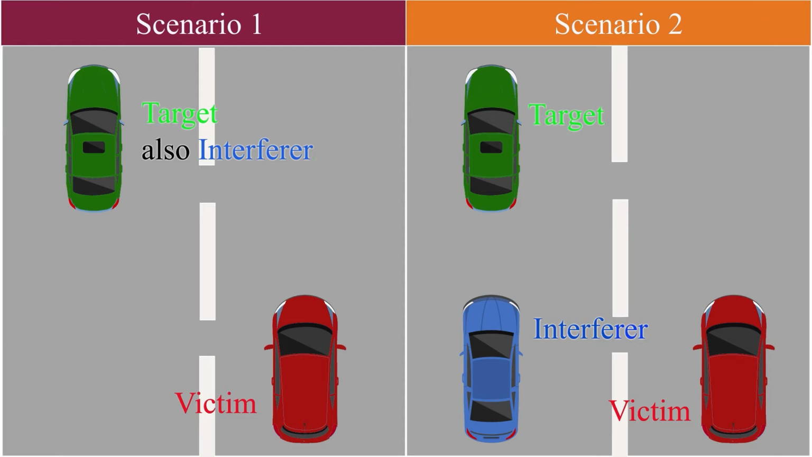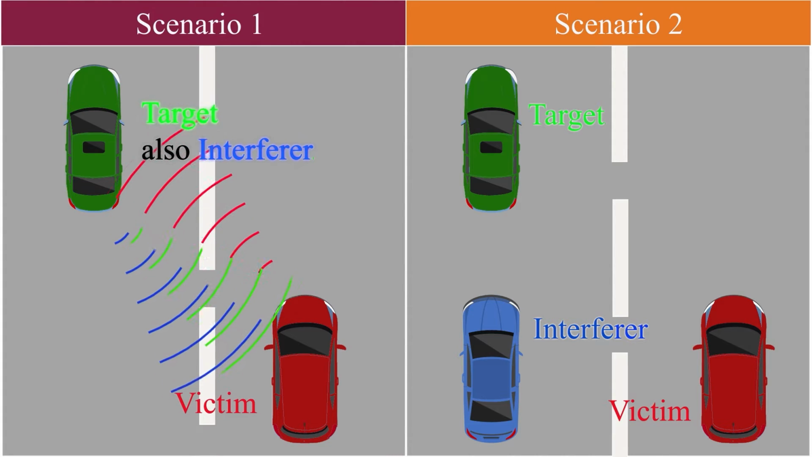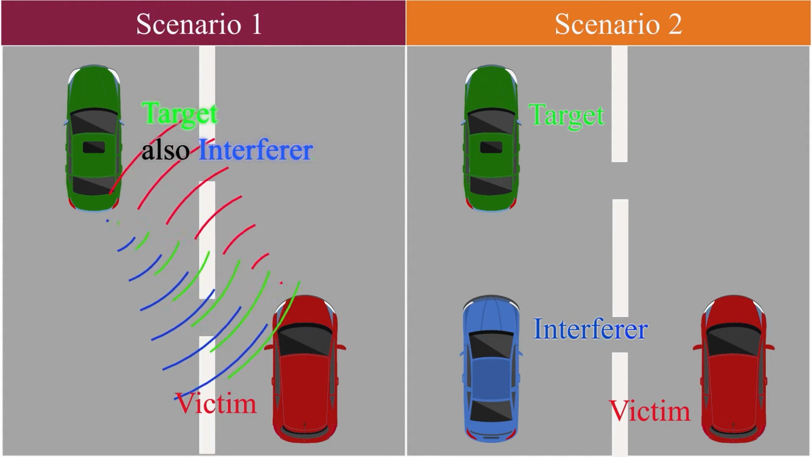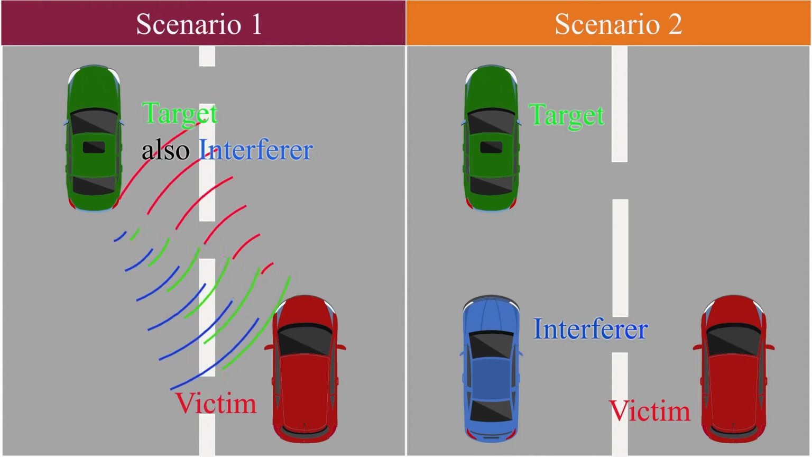As more vehicles are equipped with automotive radars, interference among the radars becomes a problem. Here we illustrate two scenarios for mutual interference. In the first scenario, the interfering radar is the target that needs to be detected. The signal transmitted by the interfering radar produces interference to the reflected signal.